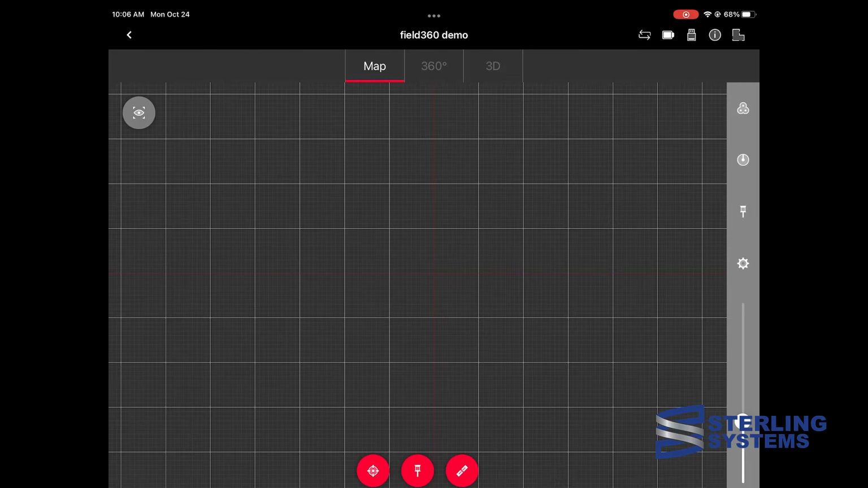This is the main screen of Field 360. There's several different areas on it. At the top, you have Map 360 in 3D. Over on the side, you have a number of options we'll cover later. And then at the bottom, you have the actual items that you want to go into. Important 3 things are at the bottom, and I just hit the most left button, which starts a scan.